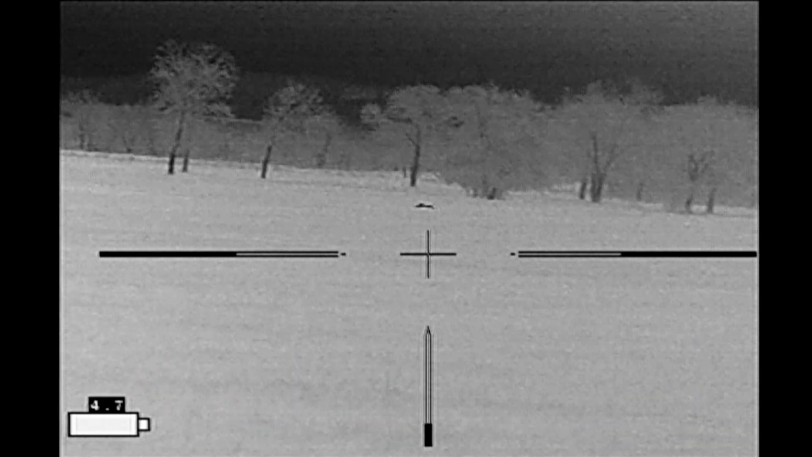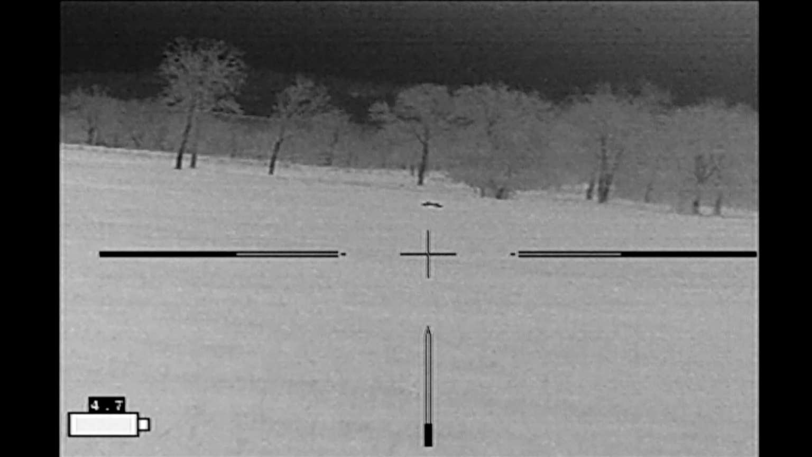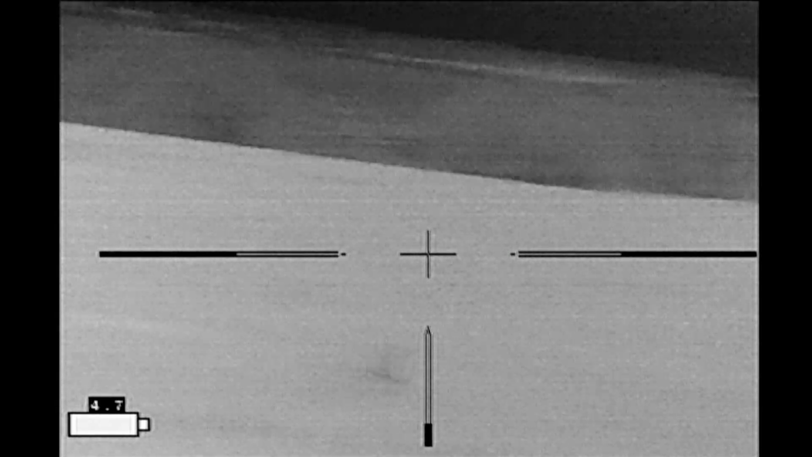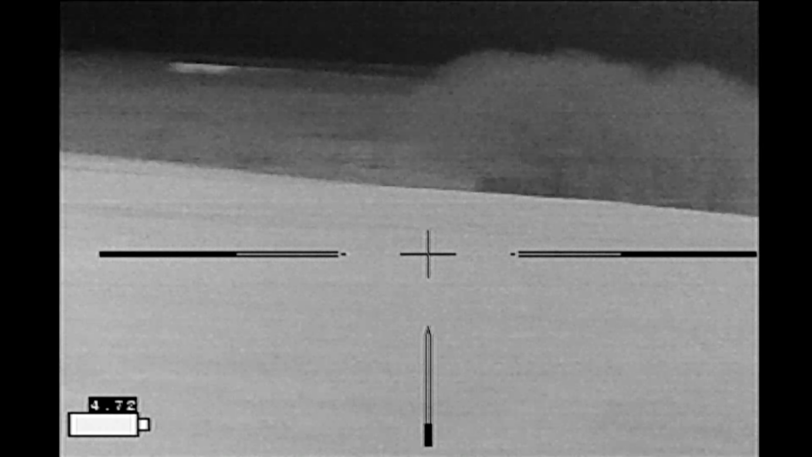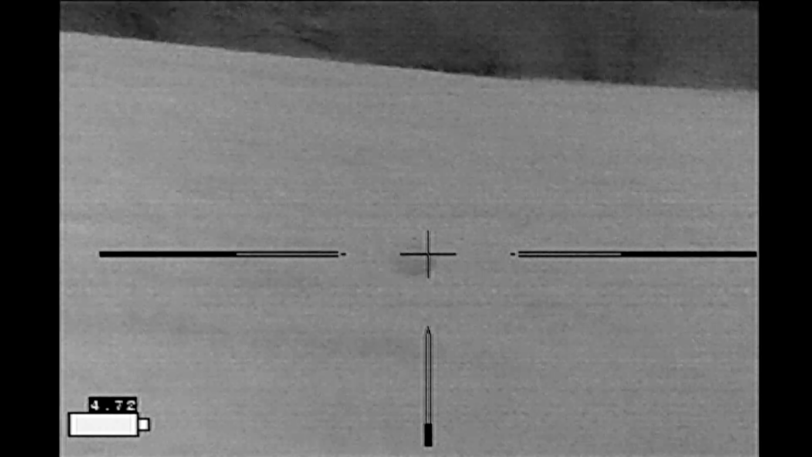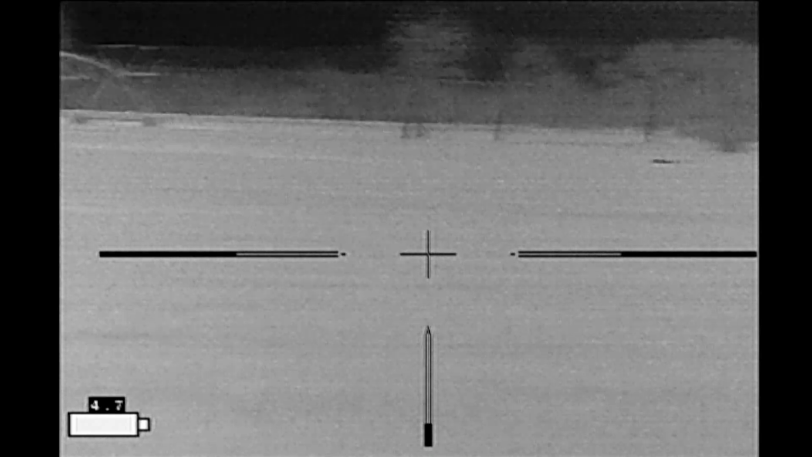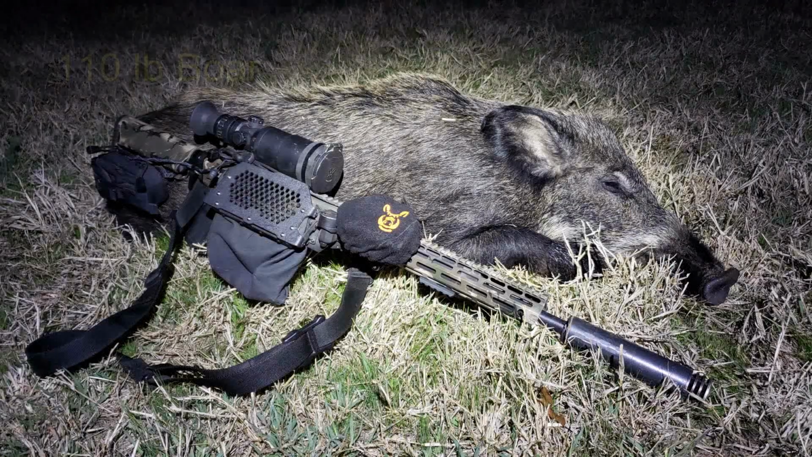But there's my hog down, and the other hogs, as you saw, were running off to the left, running past the pivot, and I watched them with my handheld as they disappeared behind the trees off to the left. So despite what should have been several shooting opportunities, I came away with this one boar, shot through the left shoulder, the bullet exiting out behind the right shoulder. And it turned out to be a small 110-pound boar, and he made it for my night.